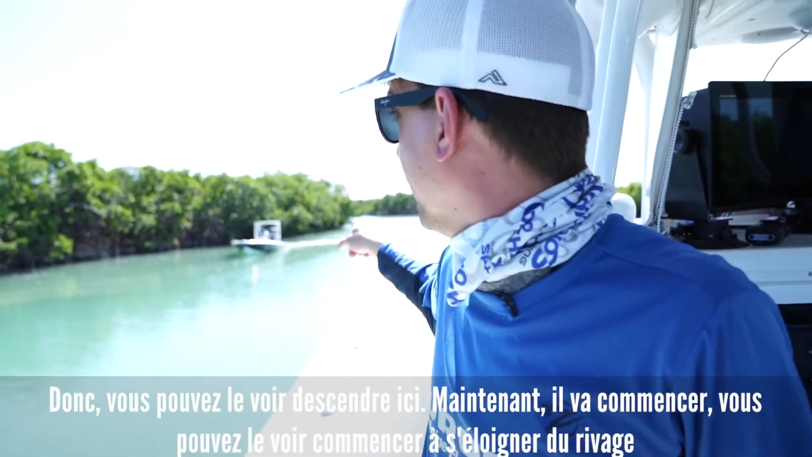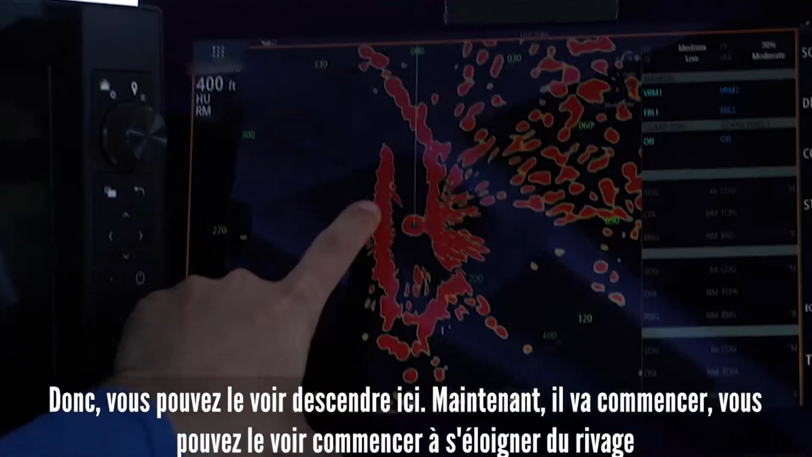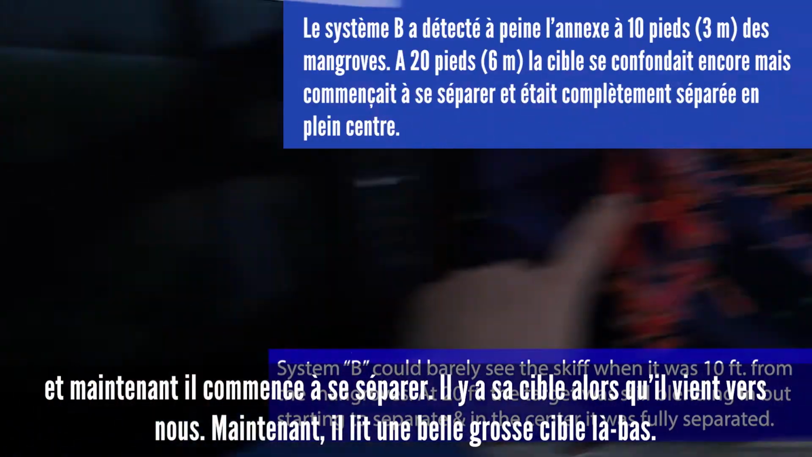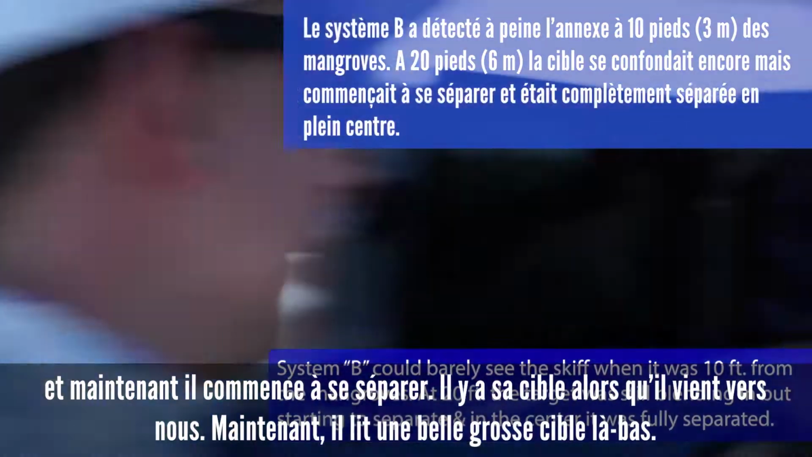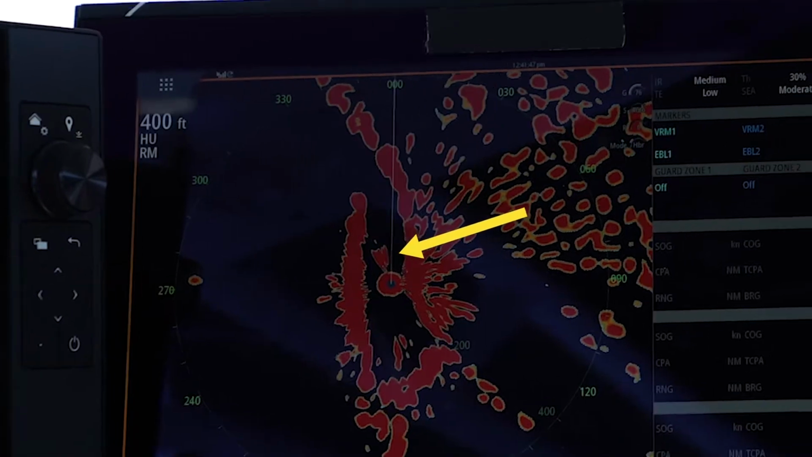So you can see him over here coming down. Now he's going to start pulling away from the shoreline, and now he's starting to separate. There's his target as he's coming at us. Now he's reading a nice big target right there.